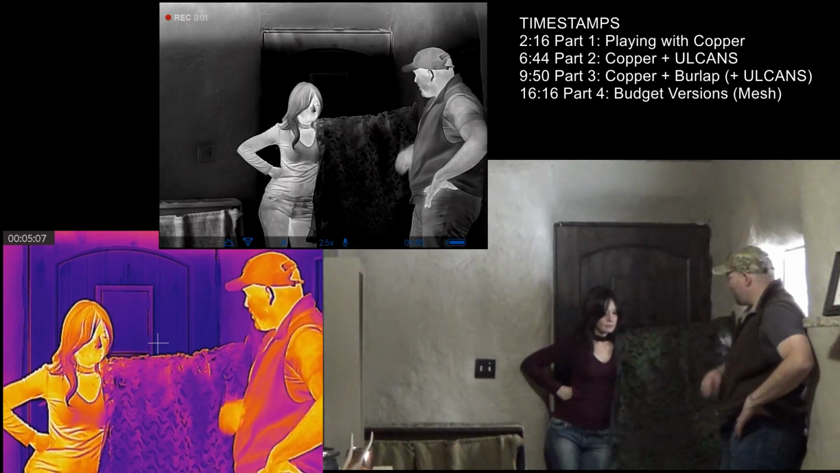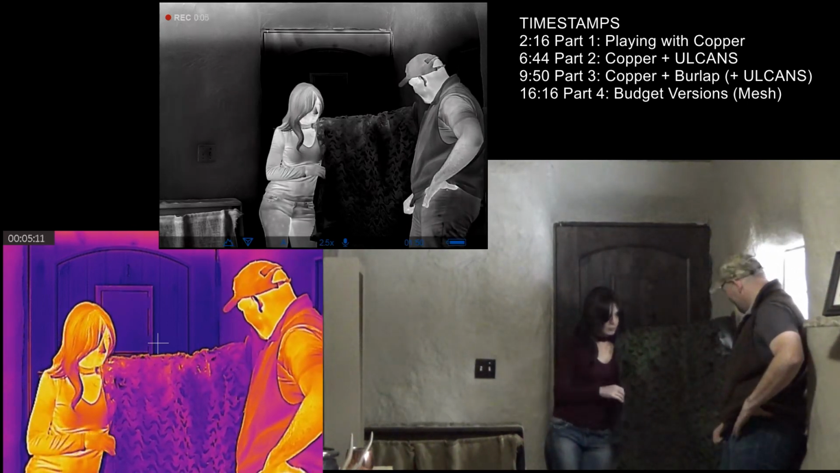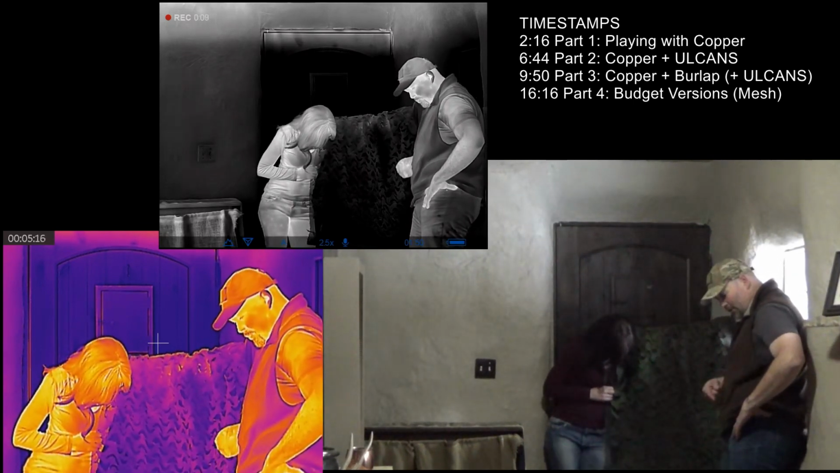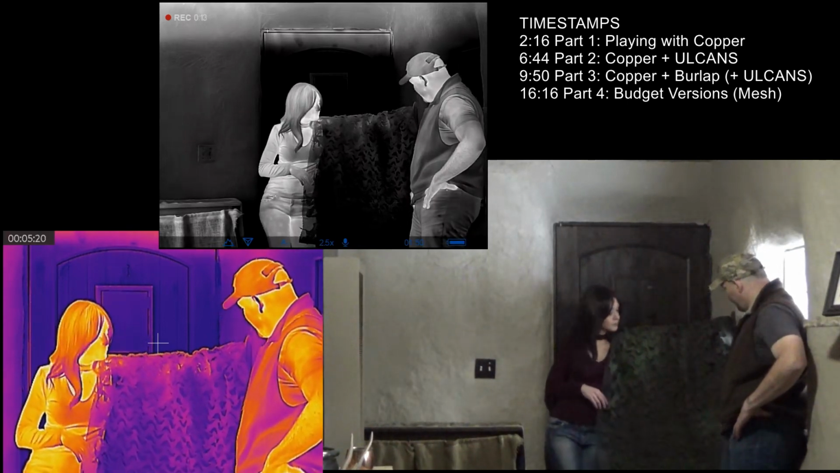And that's why I'm working with the other mesh fabrics to try and make a fakey version. That's probably cheap. It is, I think so. And that little quantity of copper probably cost about $40.